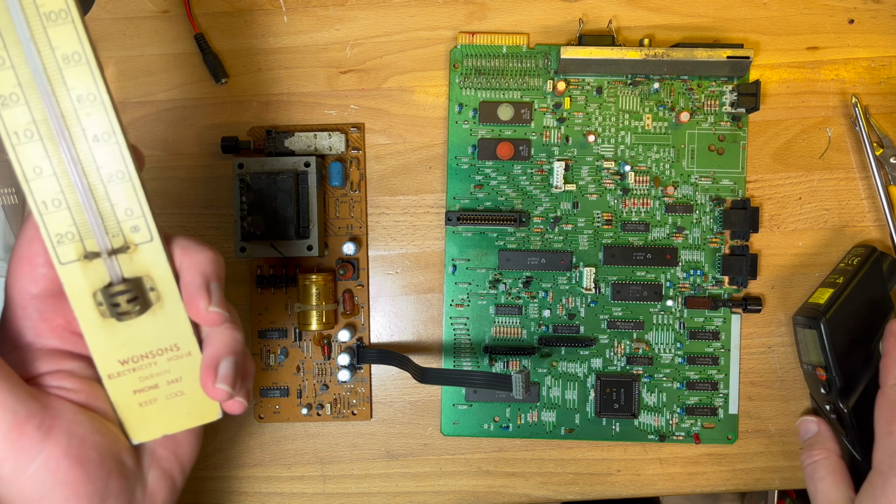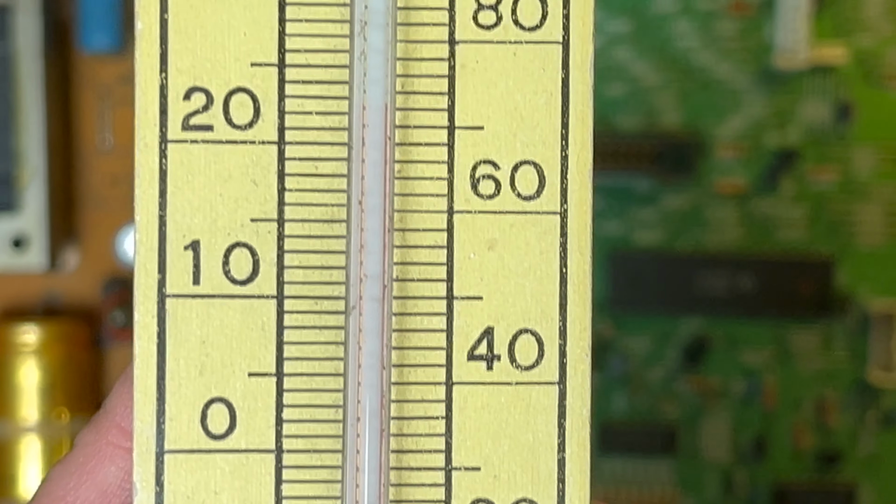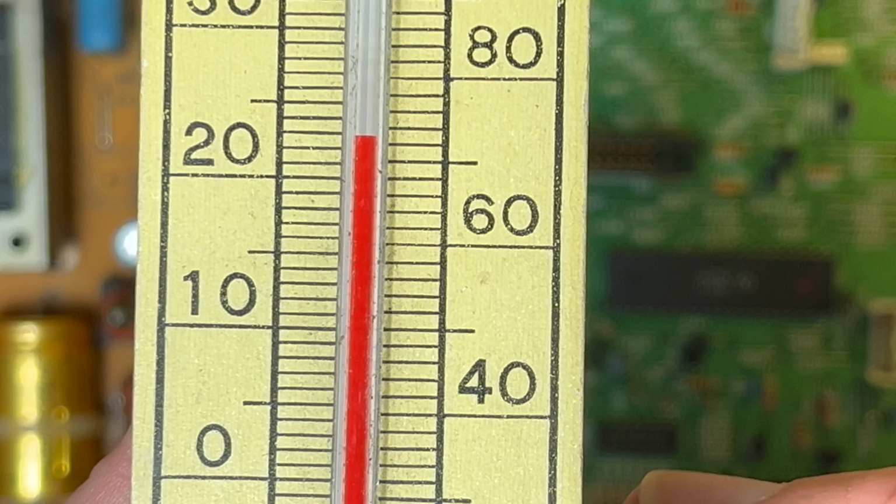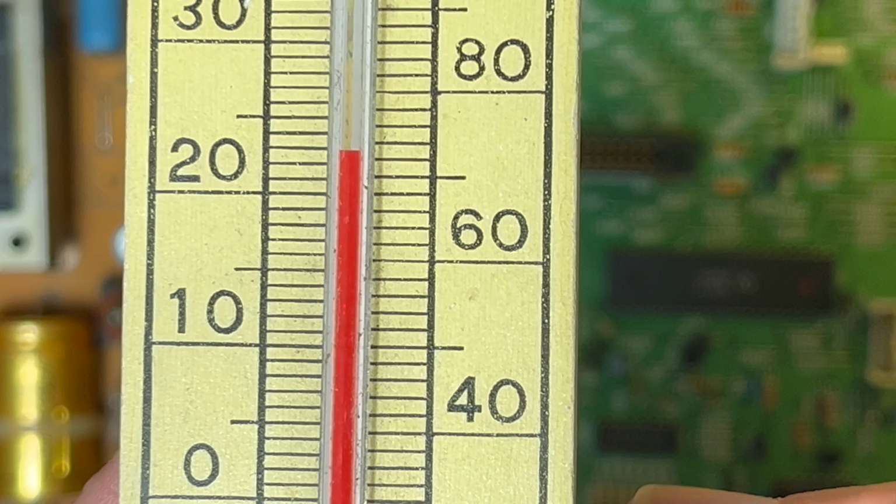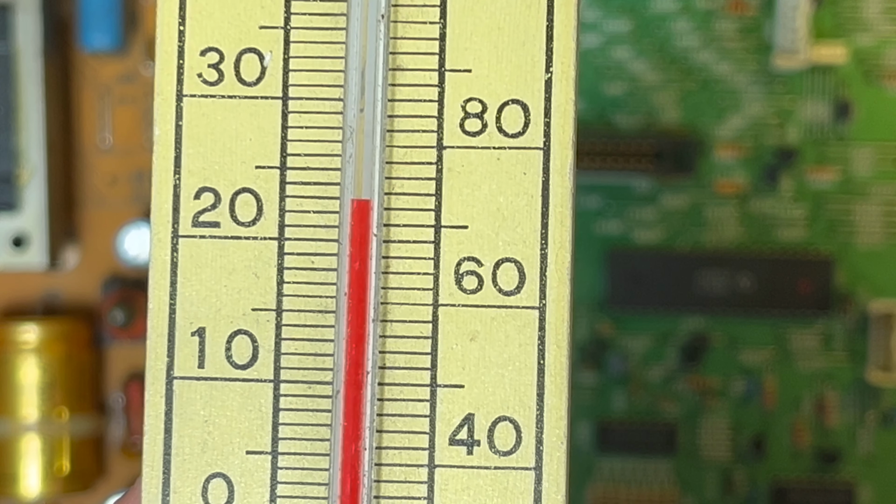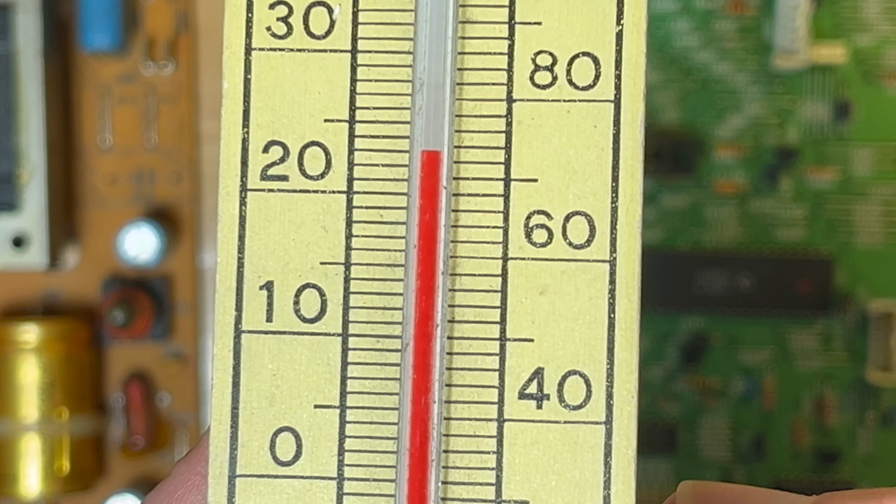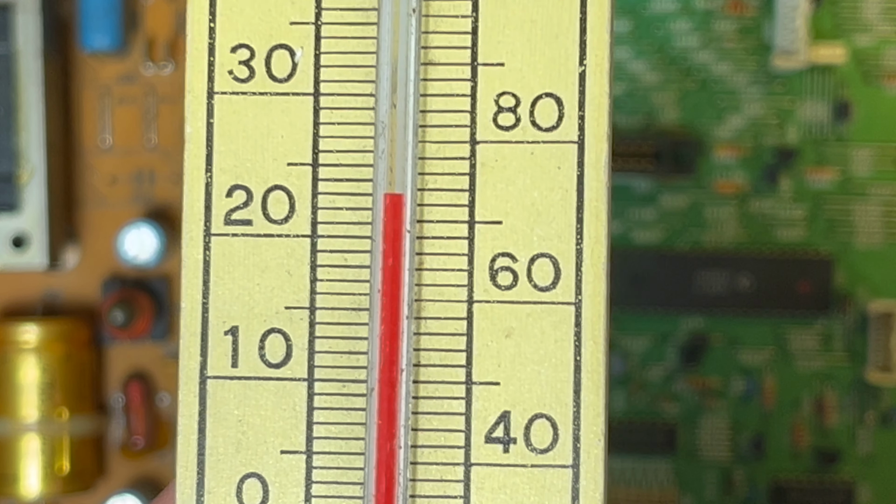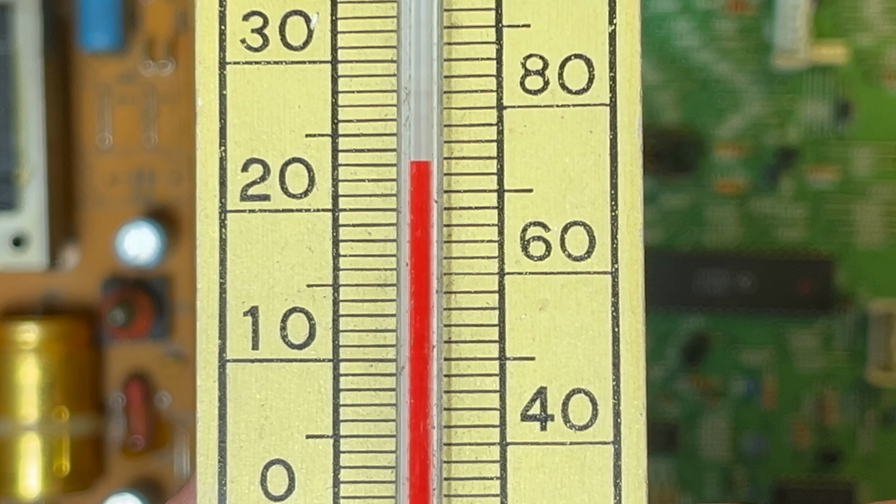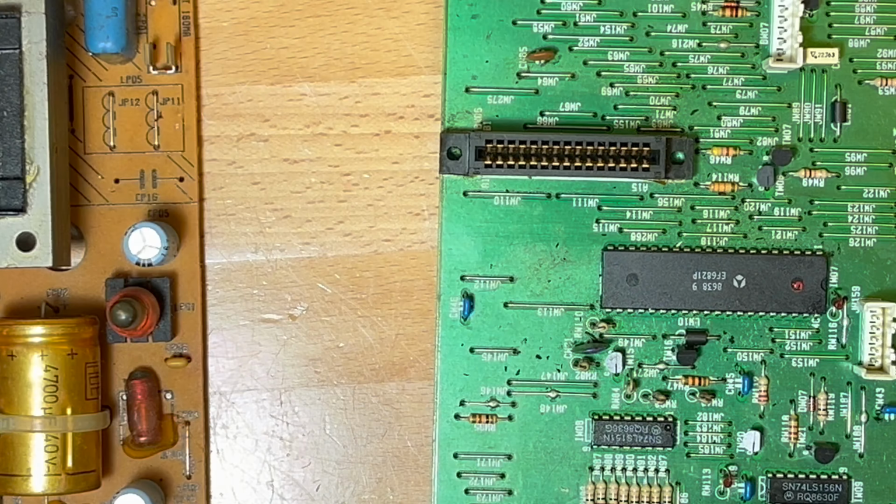So let's check the Watson's Electricity House thermometer from, God knows, 50, 60 years ago, maybe even longer. It has a 4-digit phone number, and because it is 2024, 60 years would put it in the 60s. So it's maybe 60 odd years old. Yeah, we're about 23 degrees, so ambient.